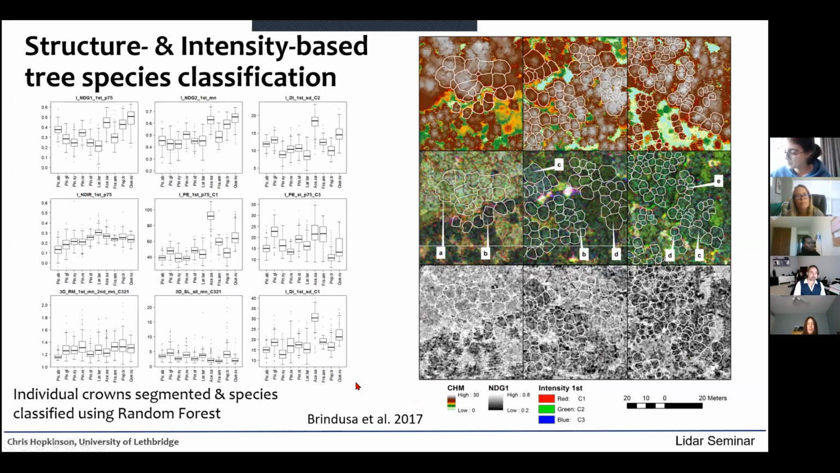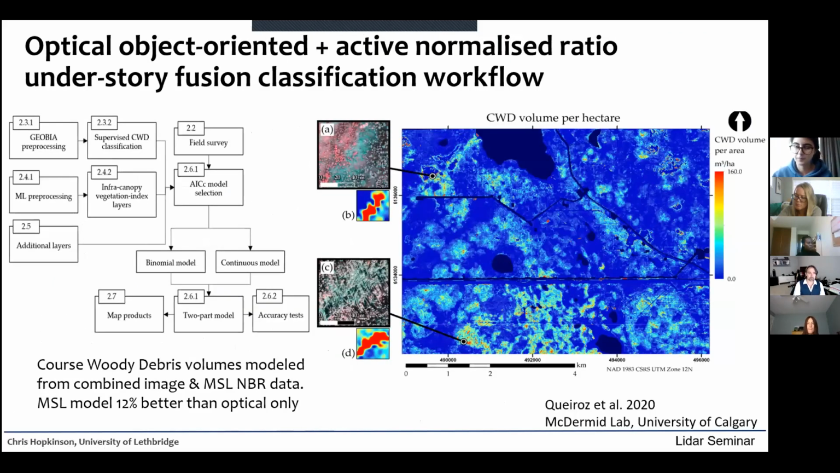And so we can even get down to individual tree crowns if they're large enough. And that is allowing us to now classify species. So not just land covers, now we can get down to species and potentially even at individual tree level. A paper was published on that in 2017, and many people are now working on that type of combined spectral and structural classification. So that's where the research is at right now. There's a lot of research going on in that area.